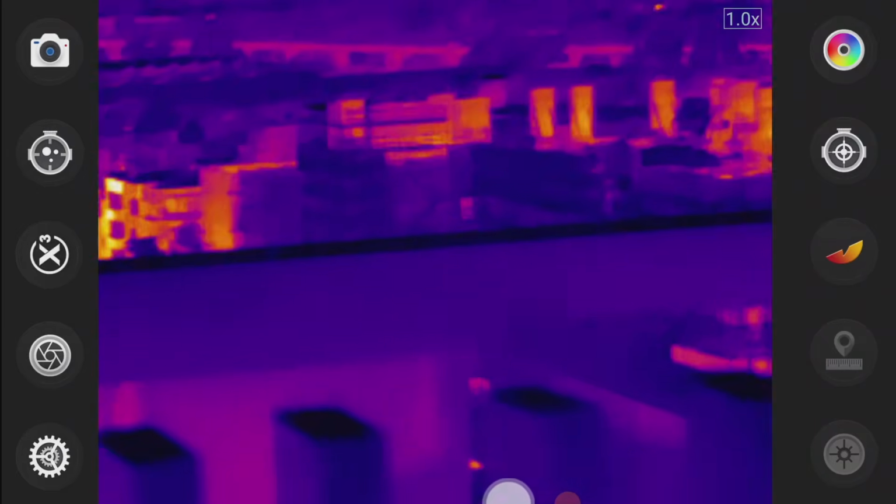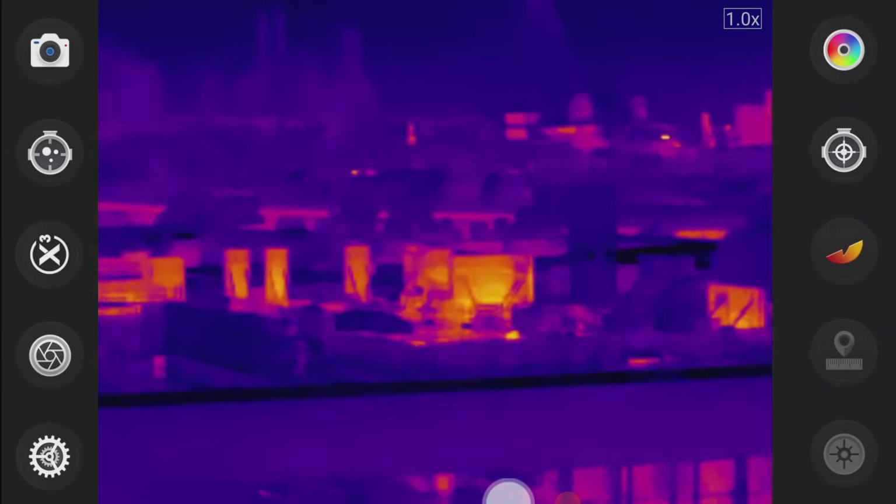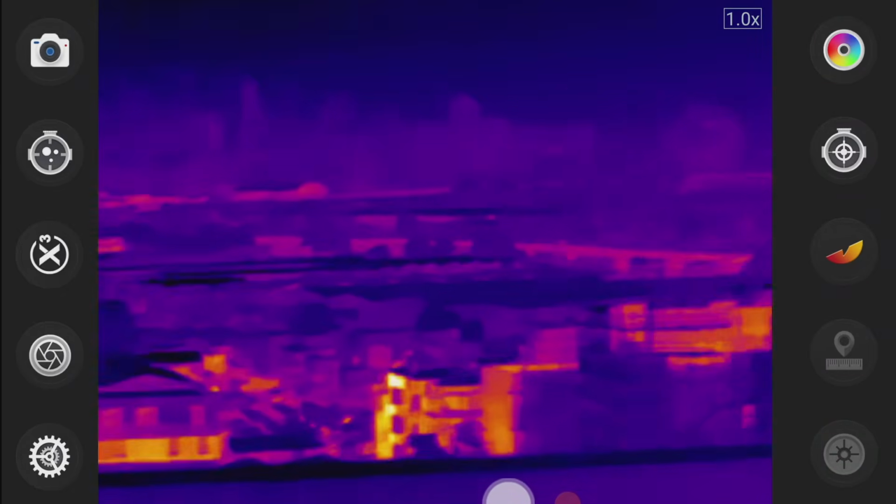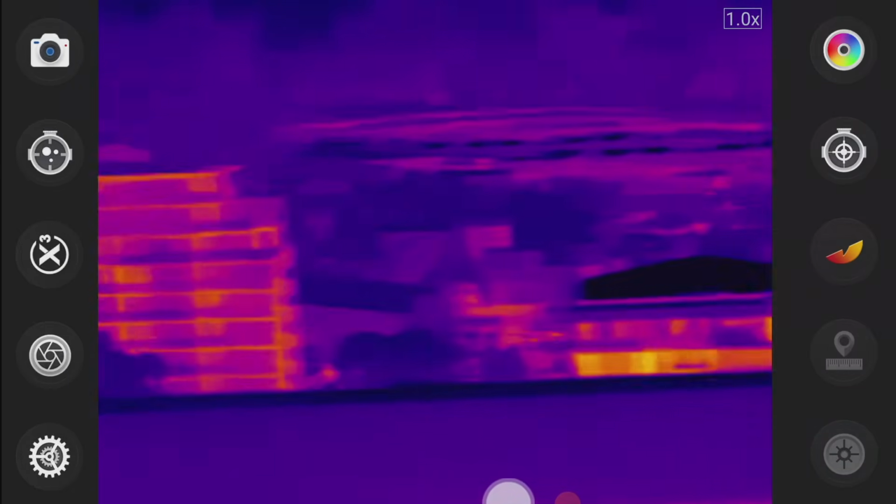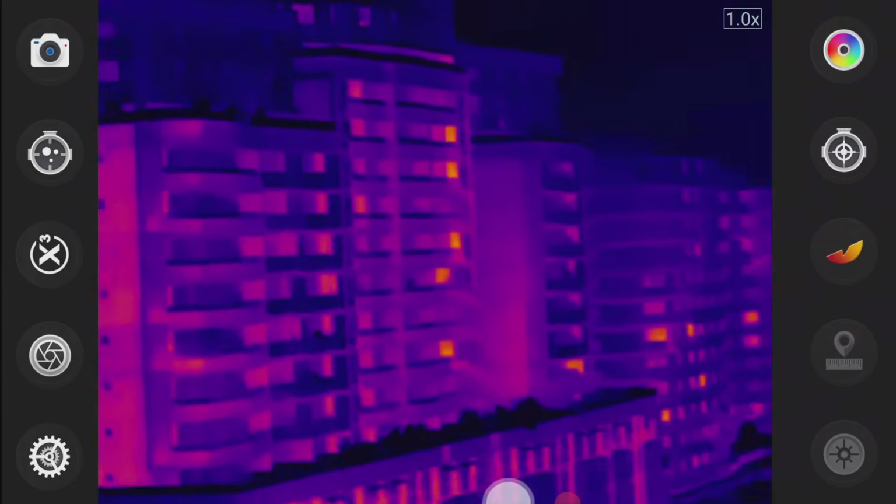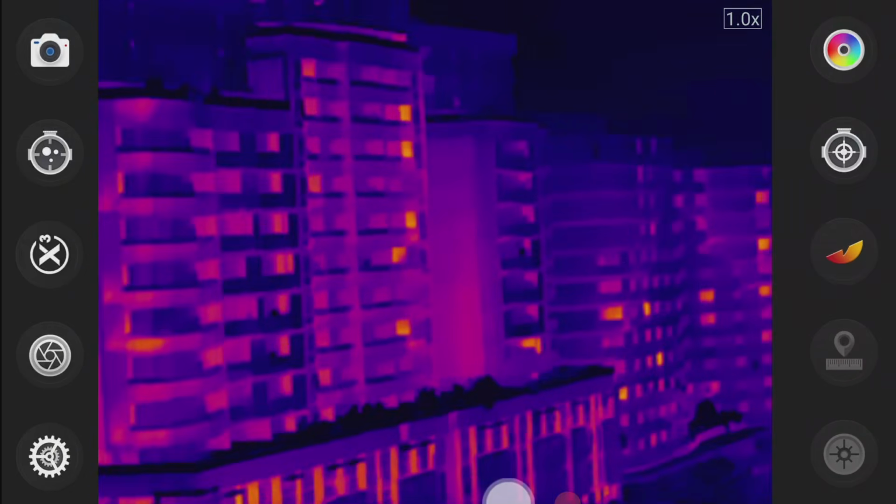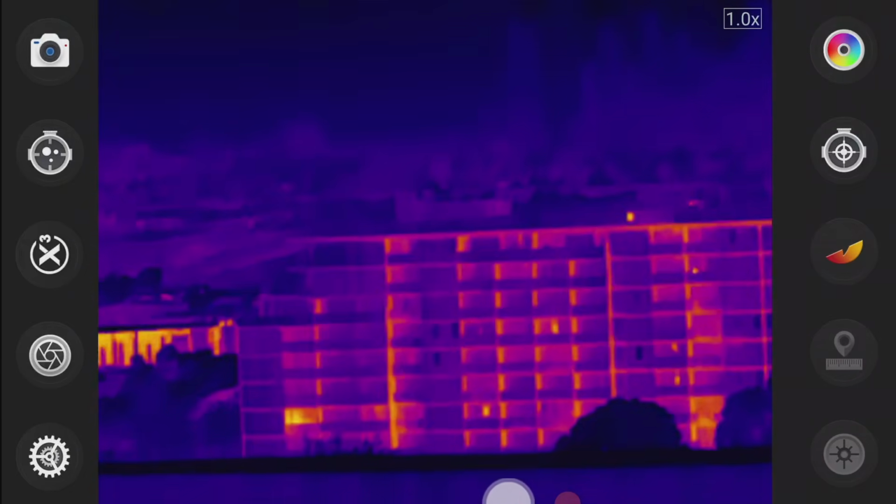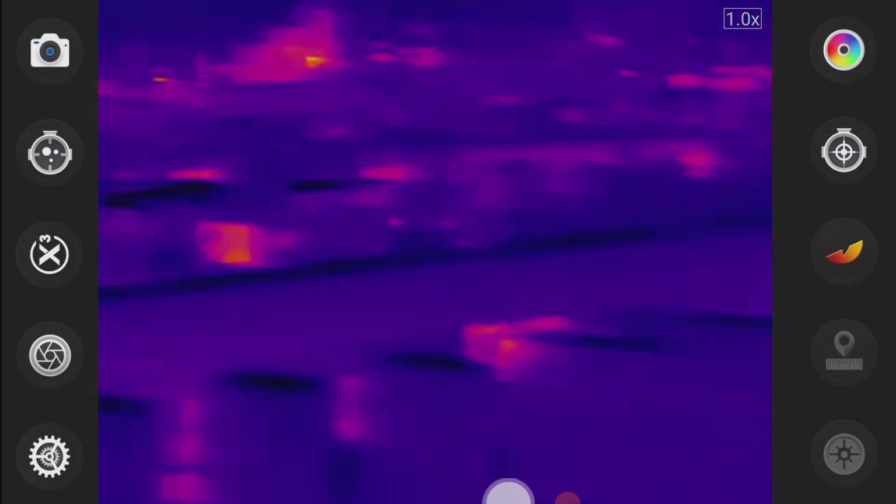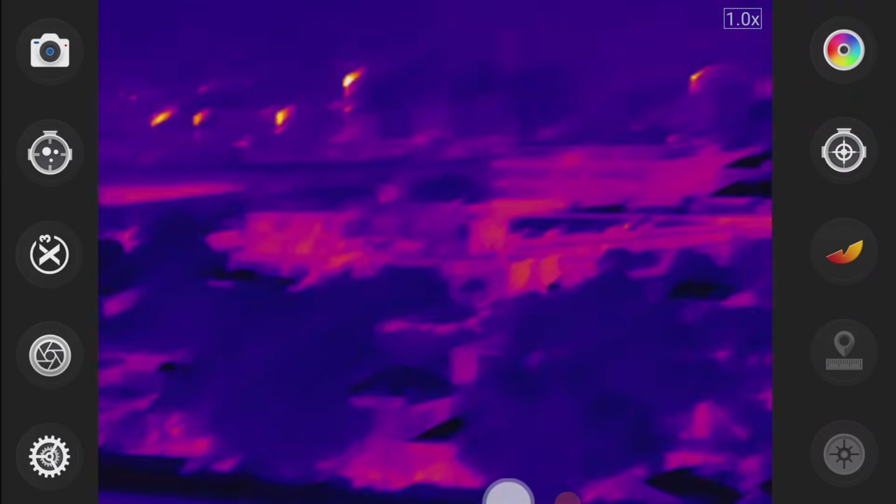So I am out here at the moment with the Thermal Master T2 Max on the rooftop, and we're going to go look down at some of these buildings. I'm probably going to have to get up a bit higher, but you can see here there's certain apartments that maybe have the window open or something like that. It's probably about 20 degrees Celsius out here, or maybe a little bit less, and yeah, let's get up a little bit further and see what we can spot.